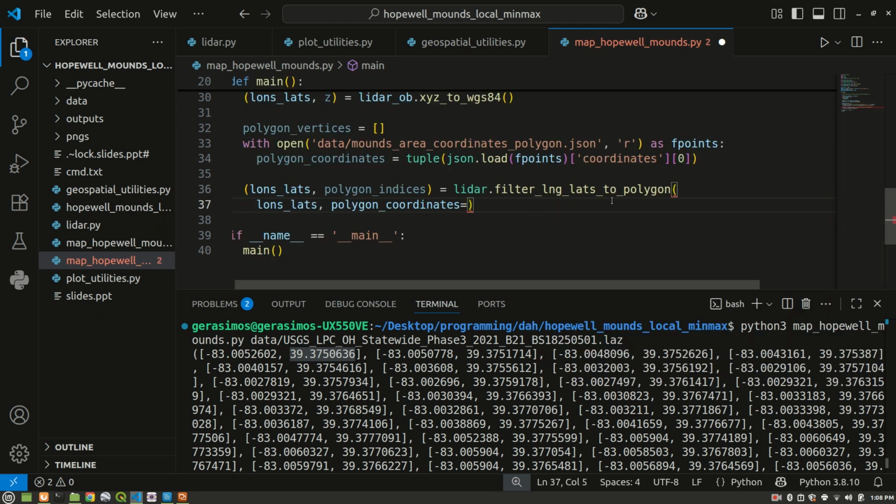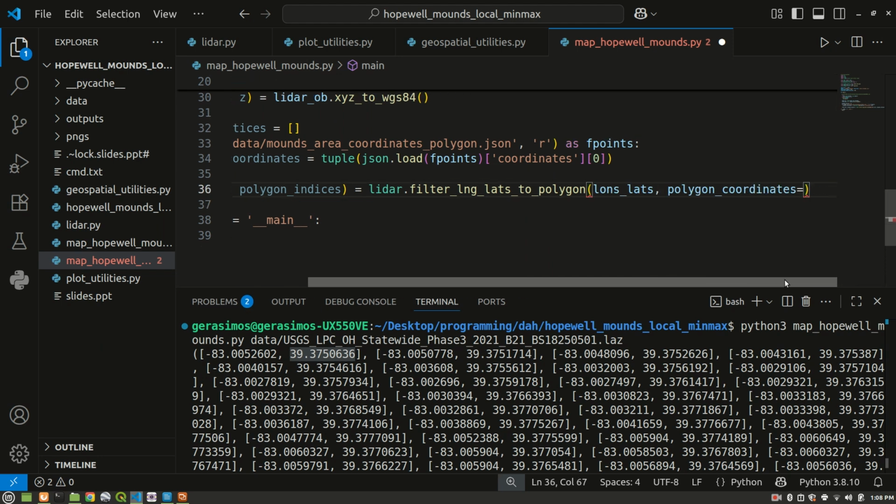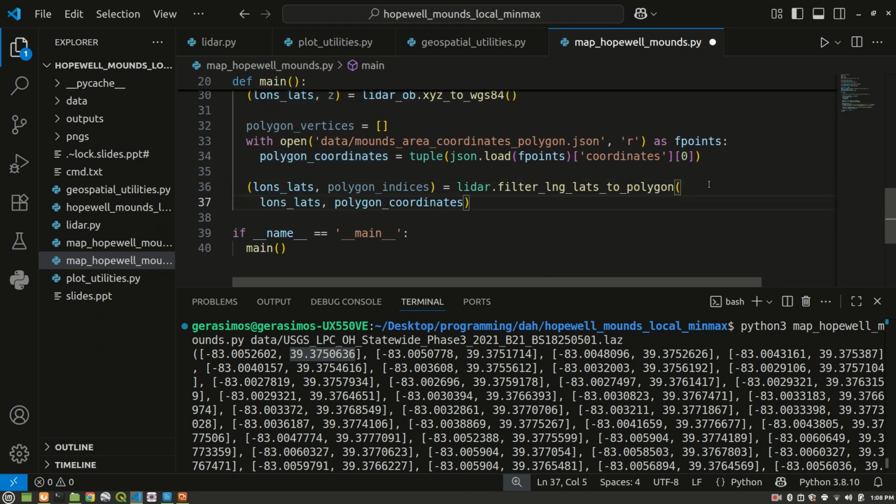Okay, so let's see how that looks right now. No, we don't need an extra equal sign there. We're just passing in these two things. So yeah, this looks pretty good.